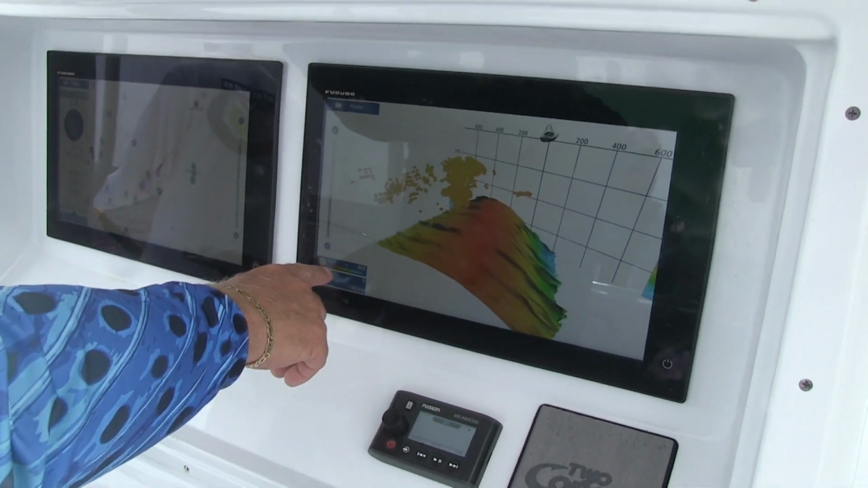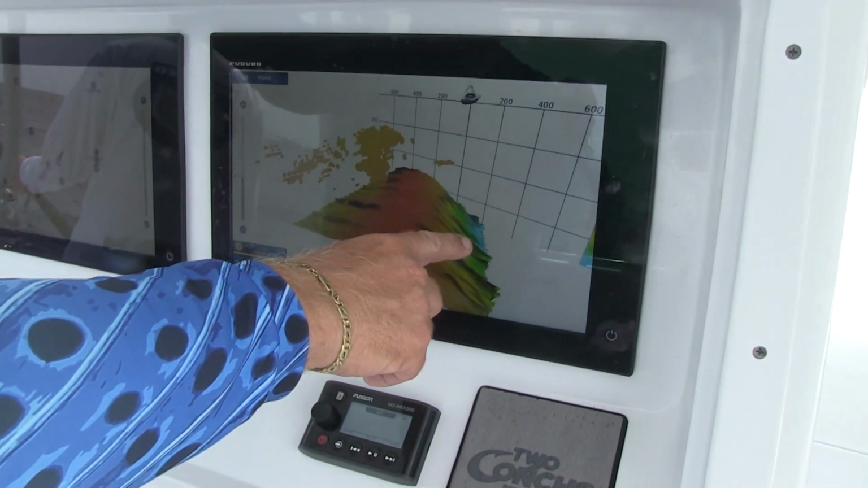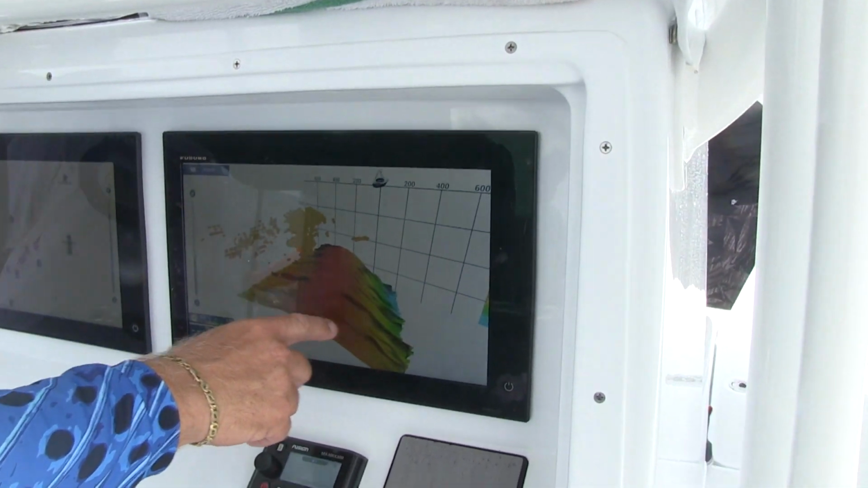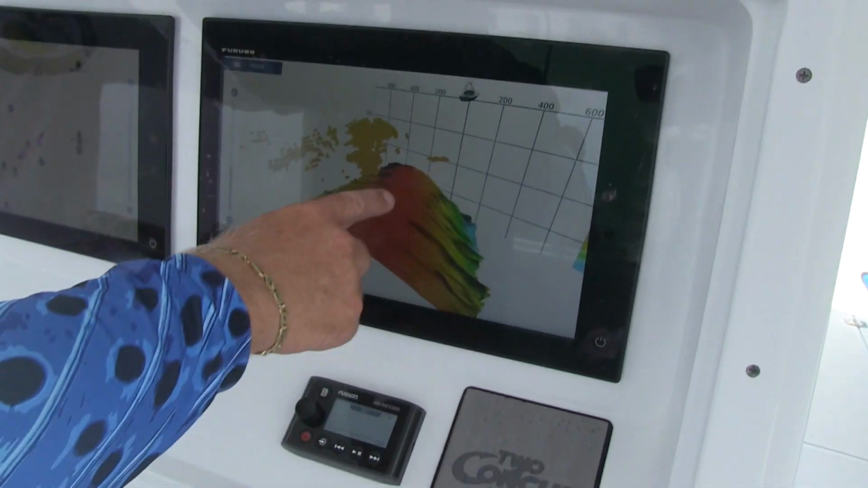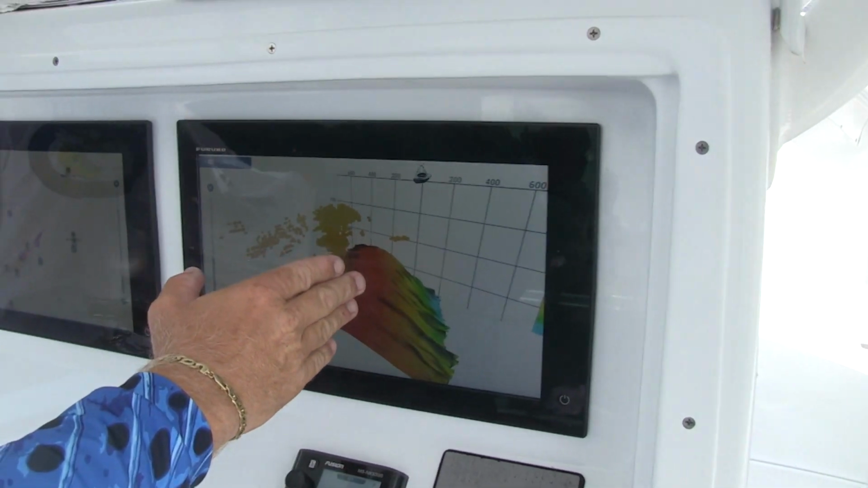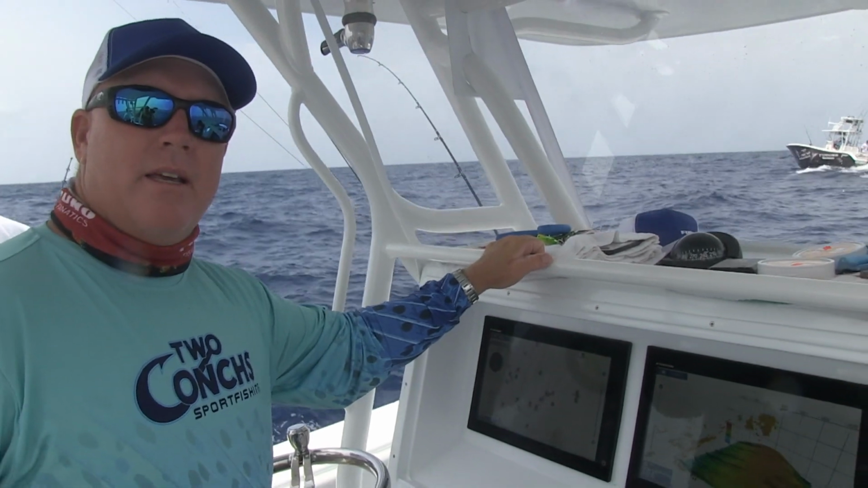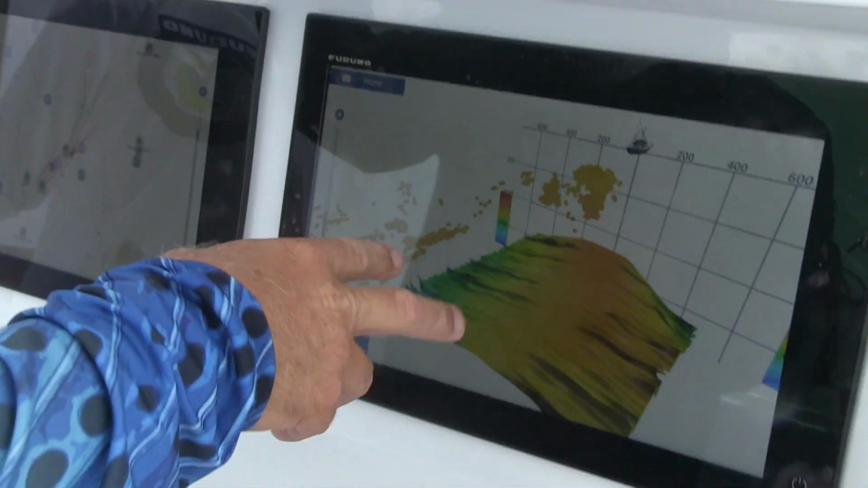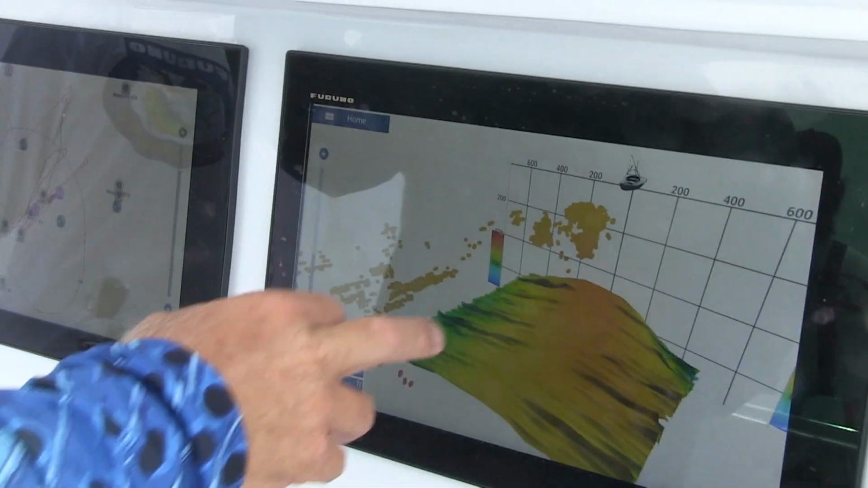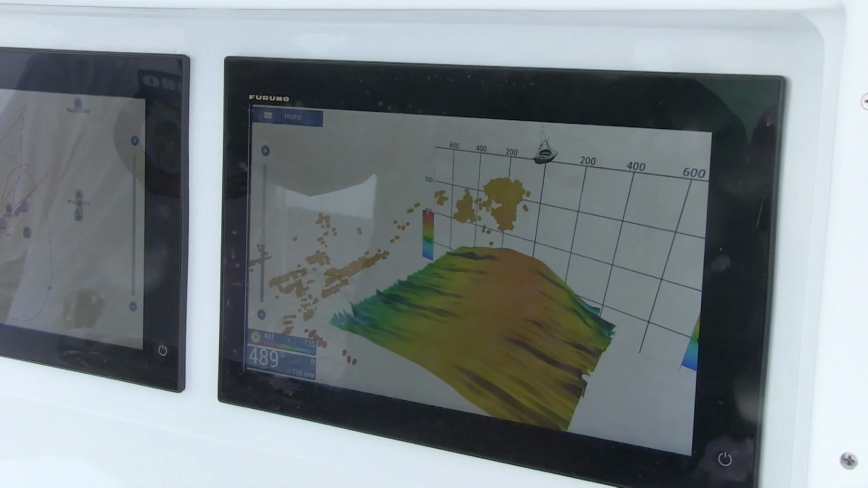What's nice right here, you're going to be able to see the range by just looking at the color. Right here where you see the blue, that's 813 feet. Right here where you see the red, you're going to be in 436 feet. Here's the red as the color changes all the way down to blue. And with that DFF3D transducer, you can have a bottom marking up on the 3D, be able to see everything and all the different depths. Very important in this style of fishing.